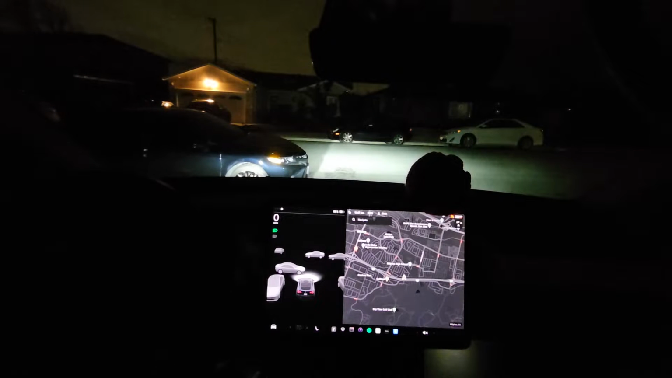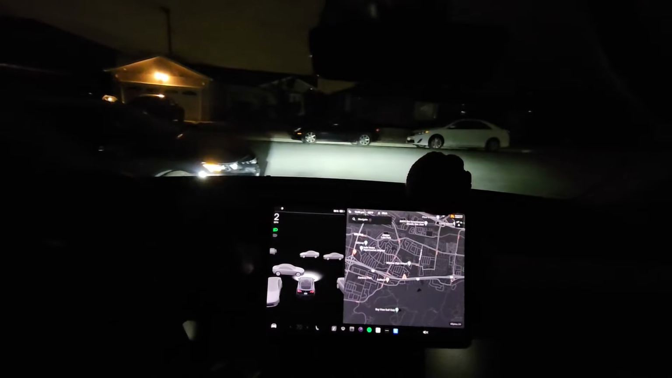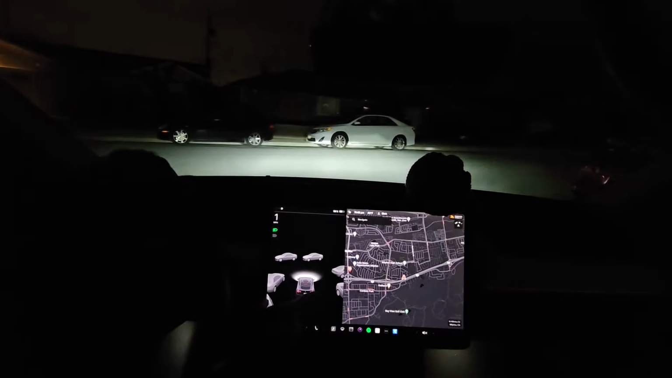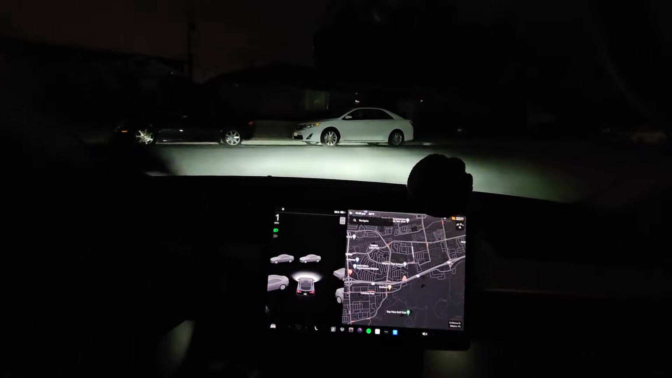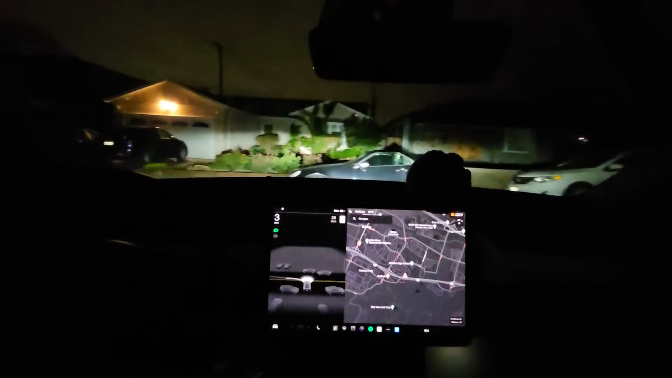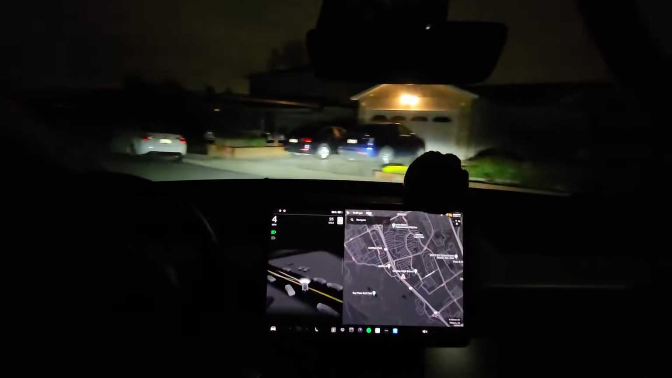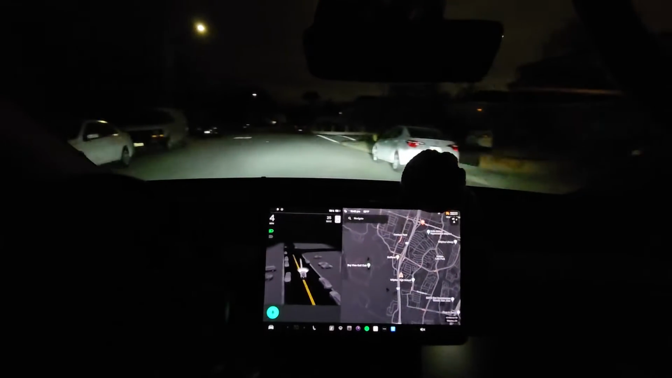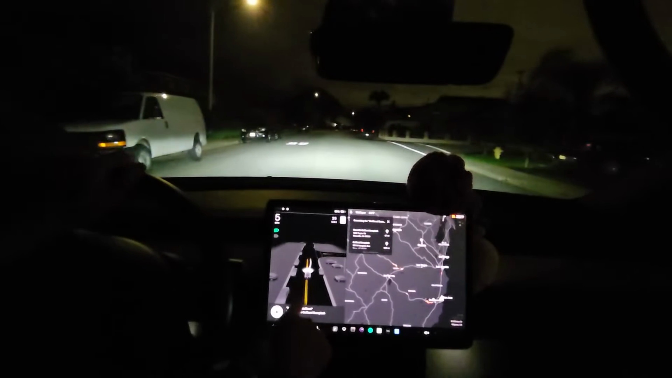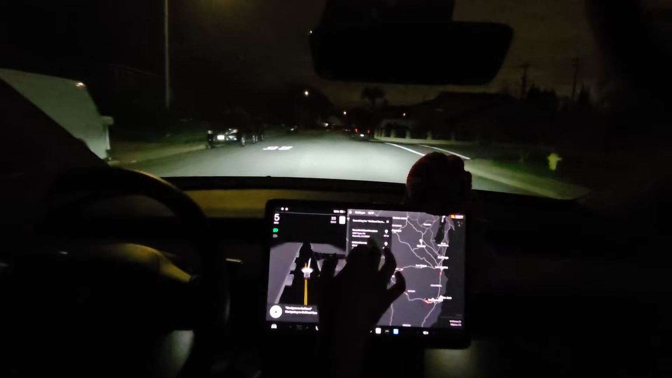Okay, so let's go ahead and start heading somewhere. I'm going to at least take it off the driveway. You can see all the cars that it's detecting. Alright, and I'm going to tell it to take me to Golfland and see what happens. Navigate to Golfland. You can see it seeing the yellow line. And we're just going to go...